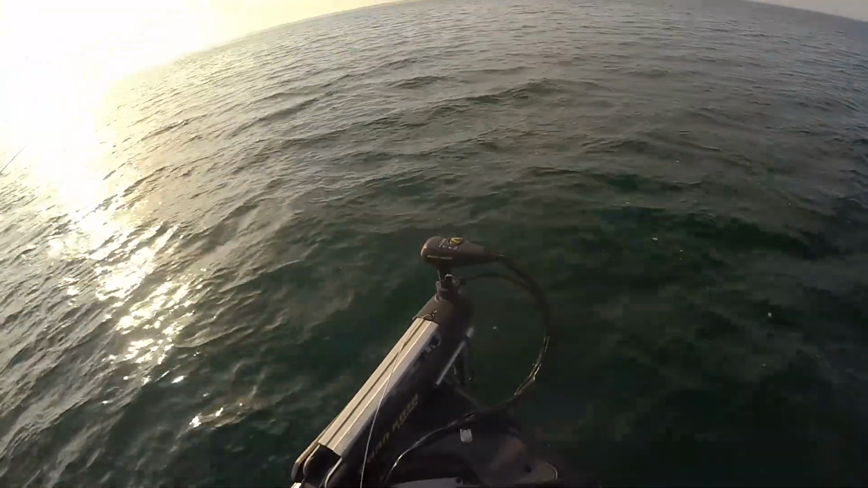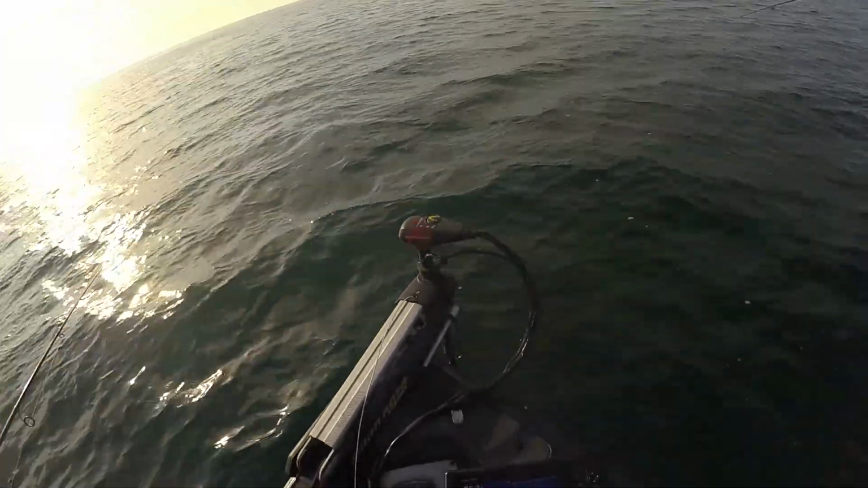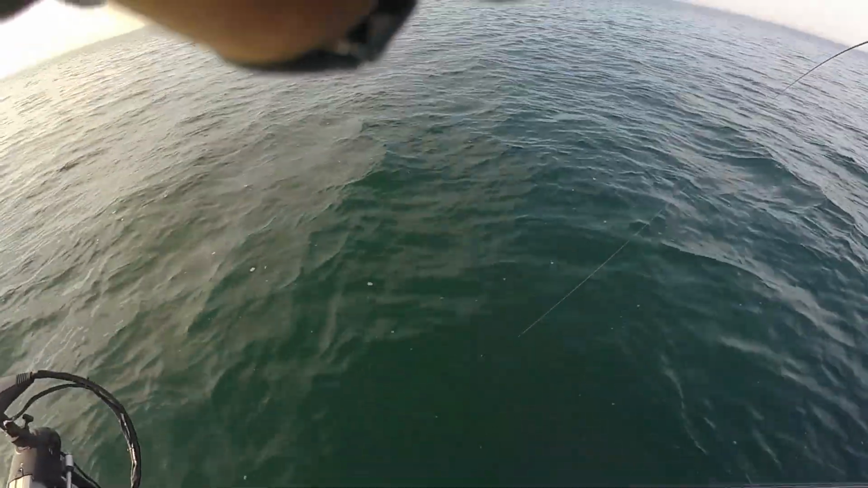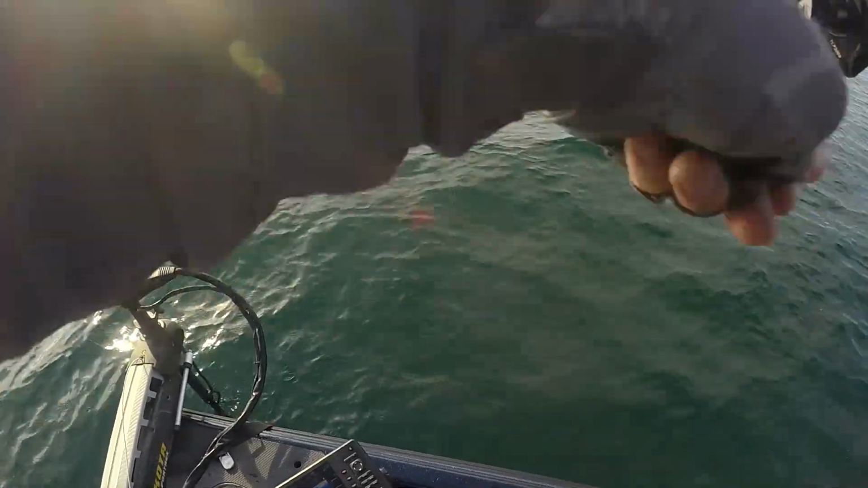Good one. I don't know. Might be a better fish. Might be. Looks like a better fish, actually. That looks like a big one. Is it? I think it is. I'll grab him. No! He came off? Yeah. That was the first drop with that.